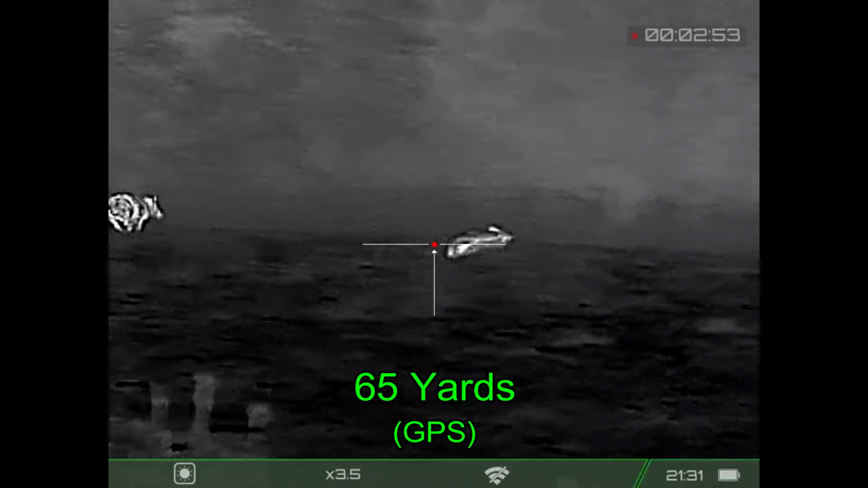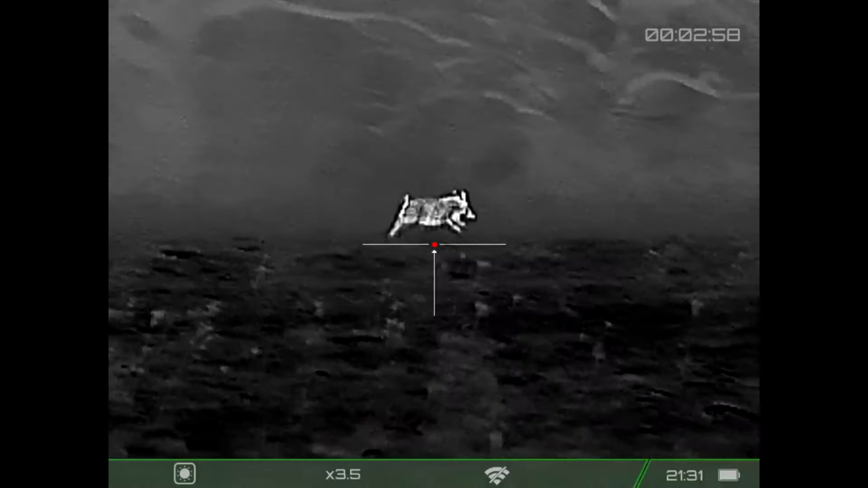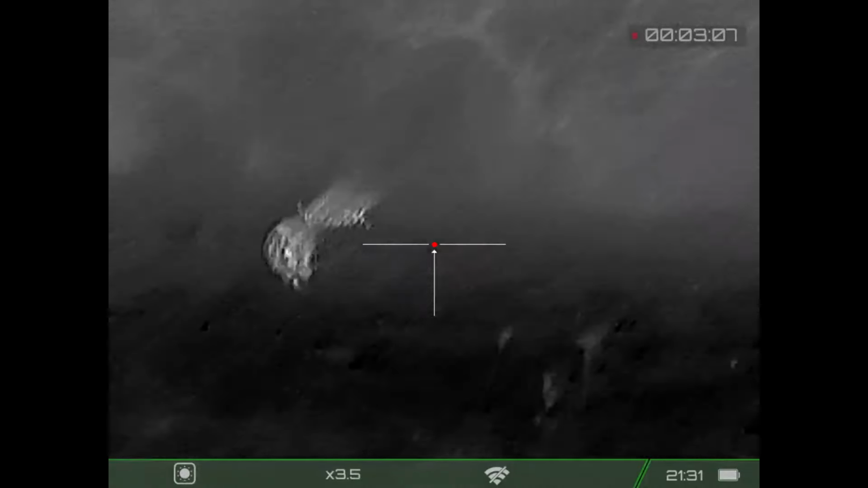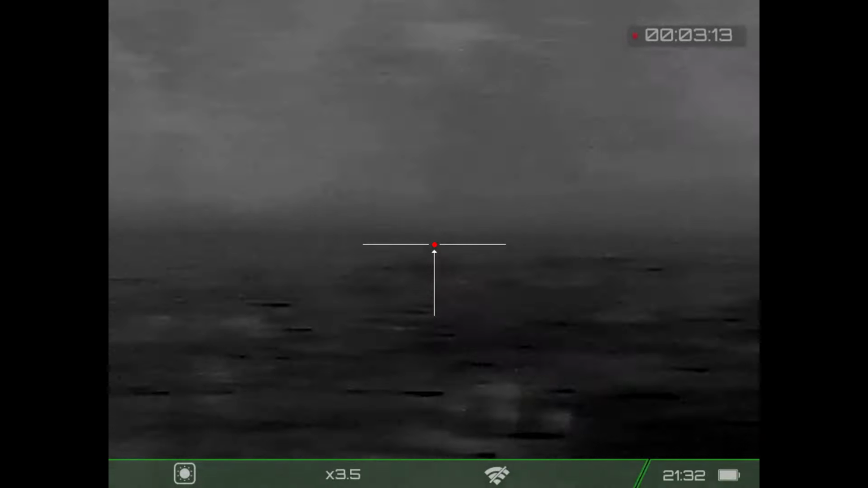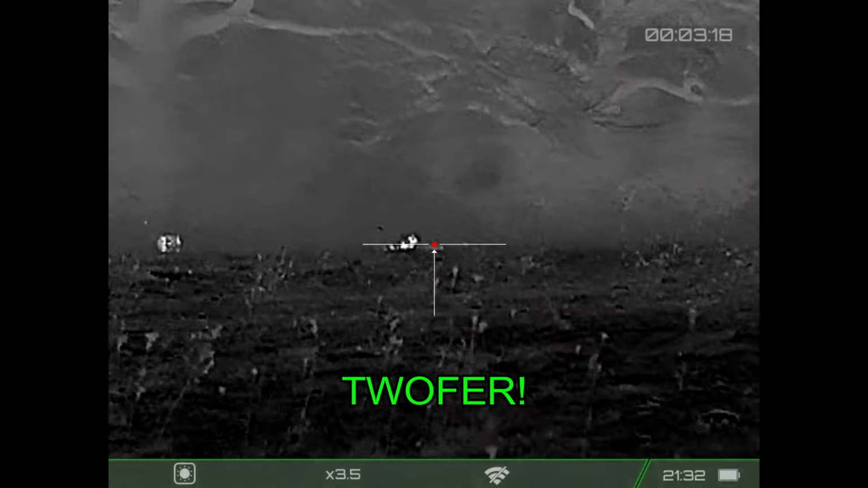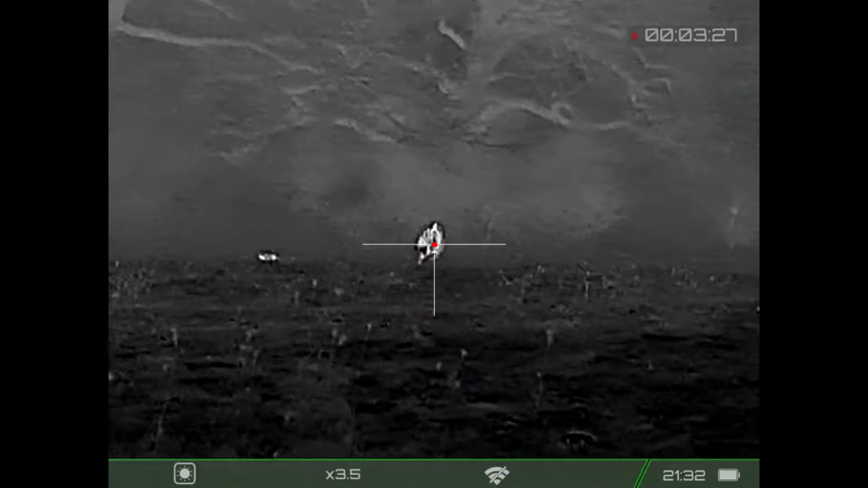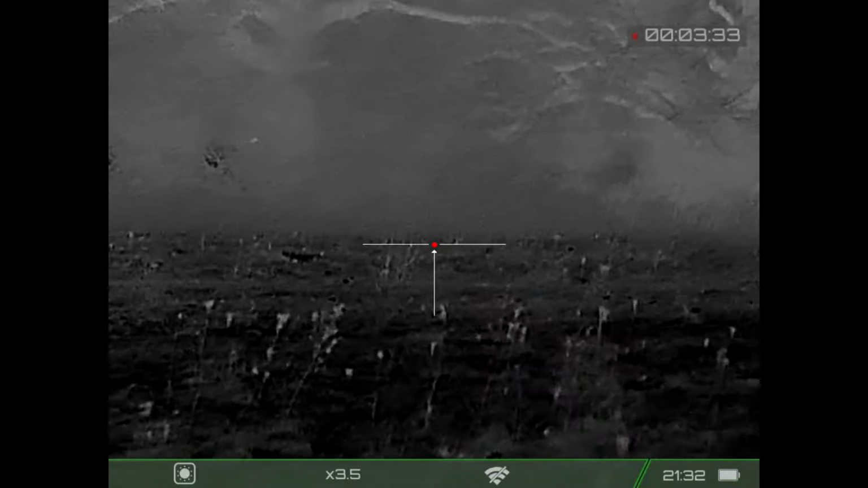And those were high. Now I'm back on target. Little finishing shot. Last time I was running a little bit low, now I'm running a little high. This will be good. And I don't know how I missed the third one. And that hog will be down right behind the tree, behind the piglets.